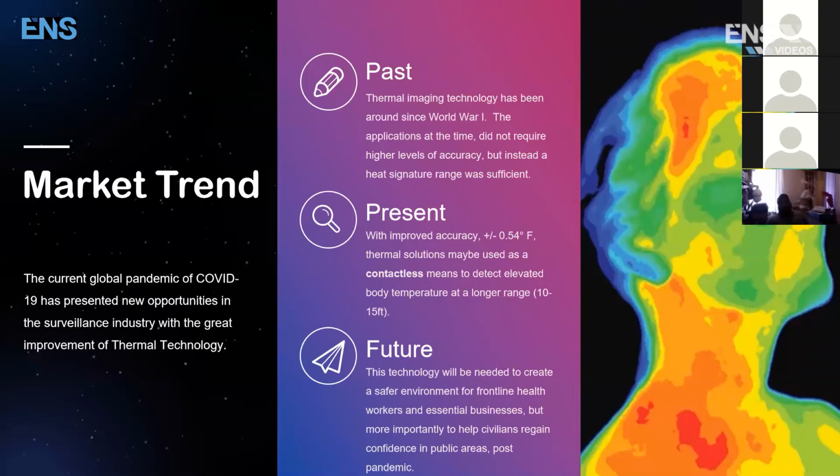But this thermal solution, the beauty of it is that it is a contactless solution that can detect elevated body temperatures at a longer range of between 10 to 15 feet. Some of you guys might think, hey, listen, maybe I've heard of technology out there on the market before. Thermal guns, why can't I use that, Pat? That sounds pretty good, right? It works. It works for many years. What's so good about yours?